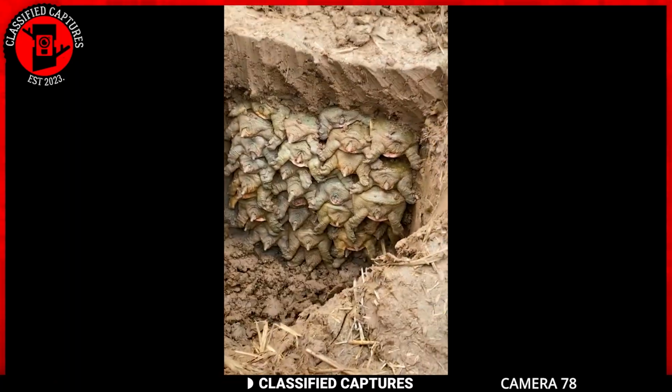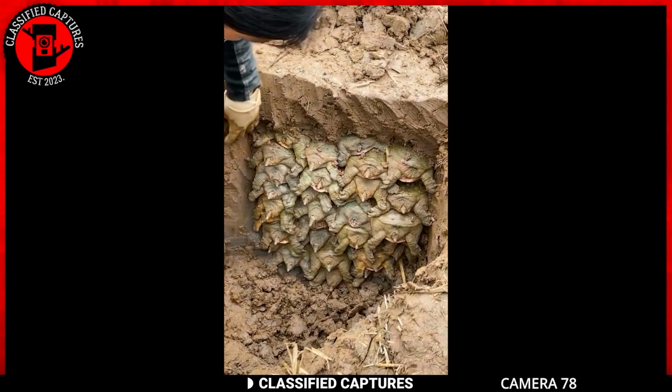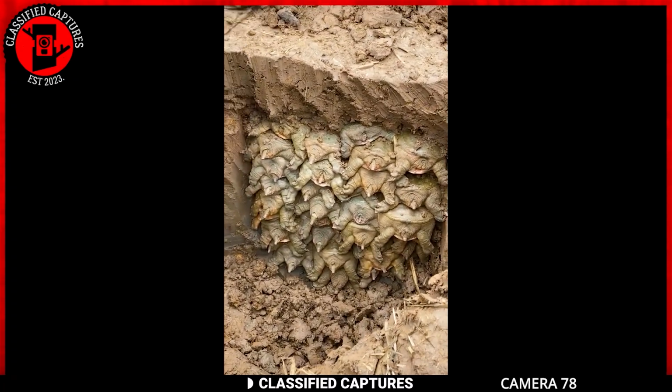Check out this rather peculiar scene. Yes, those are turtles and someone's diligently digging them out. Now you might be wondering what's the story behind this unusual turtle excavation.